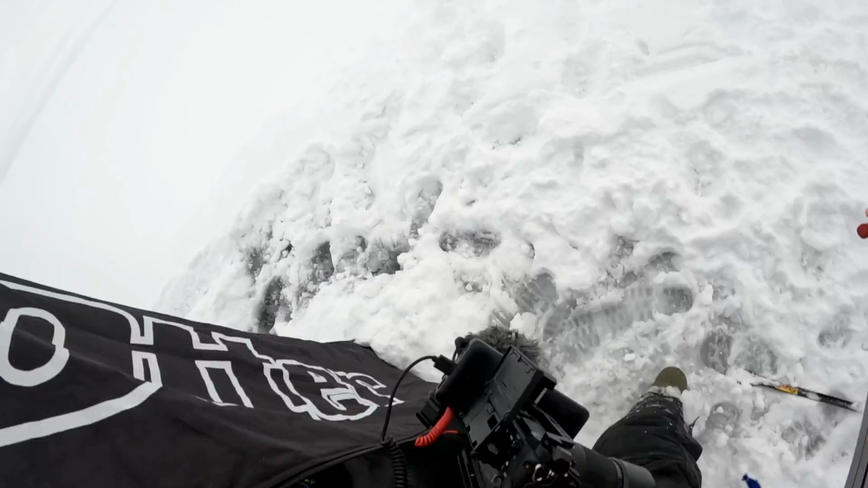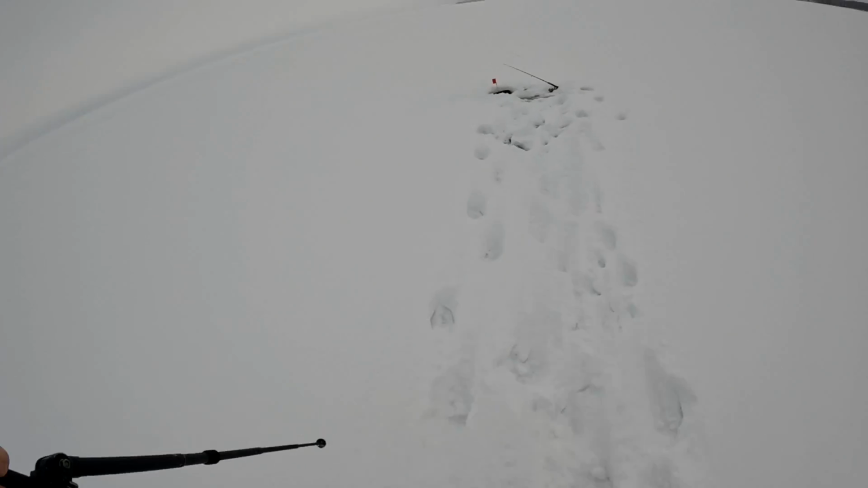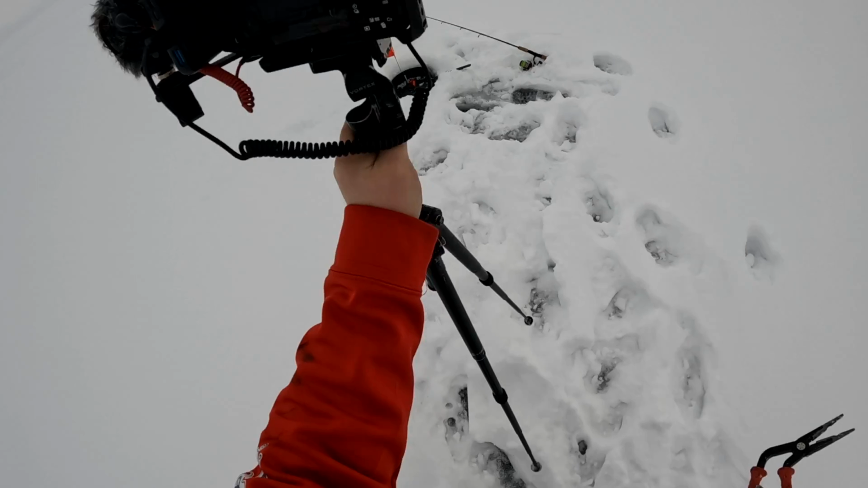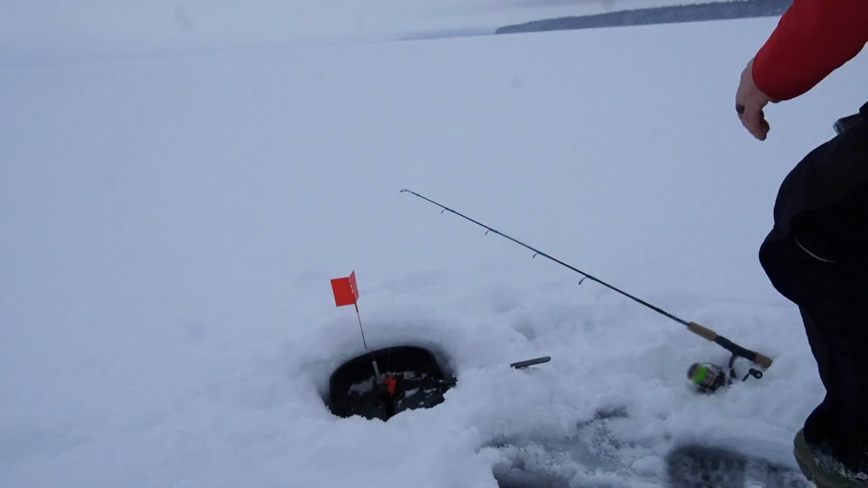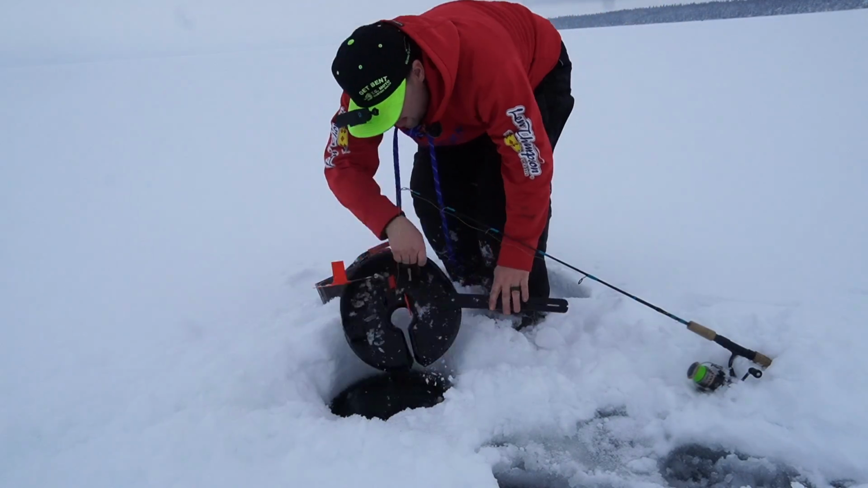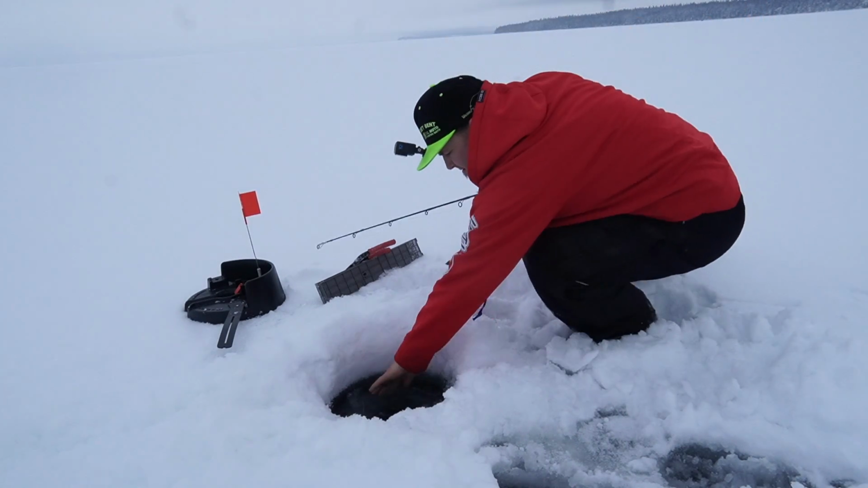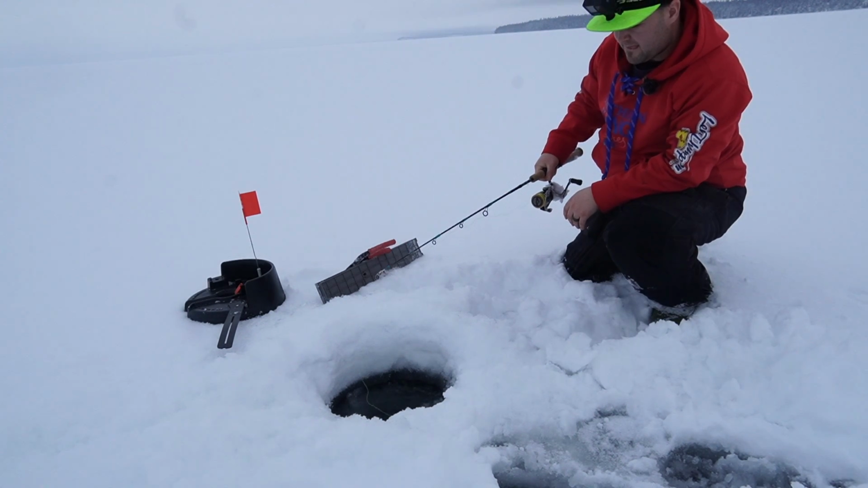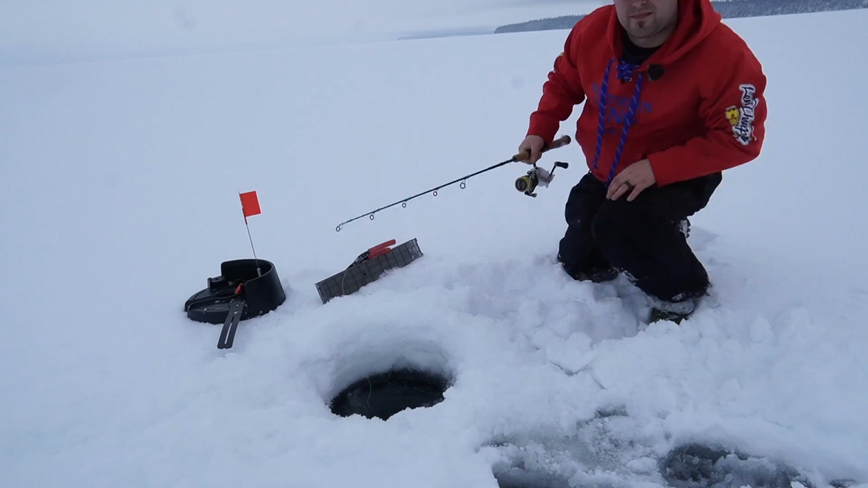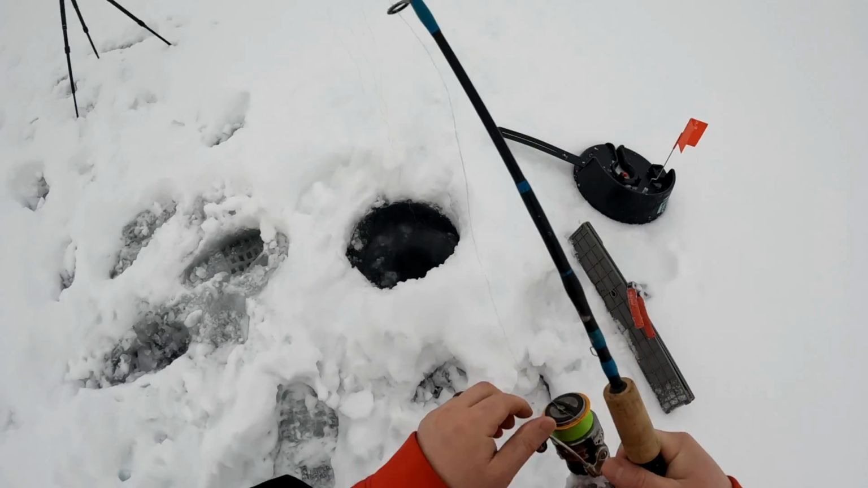We got a flag. Oh yeah, that fish is definitely running. Looks like it might have stopped here. It was definitely running when we got up here. Give it a little bit longer. Oh, he's still going up there. Our drag's pretty loose here.